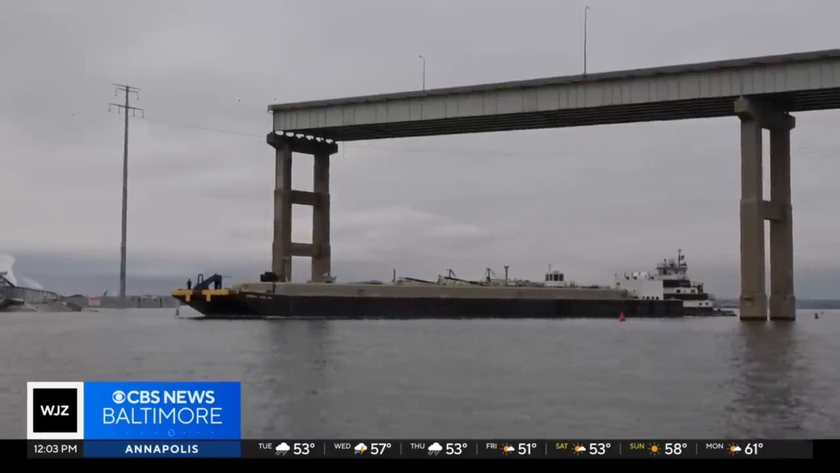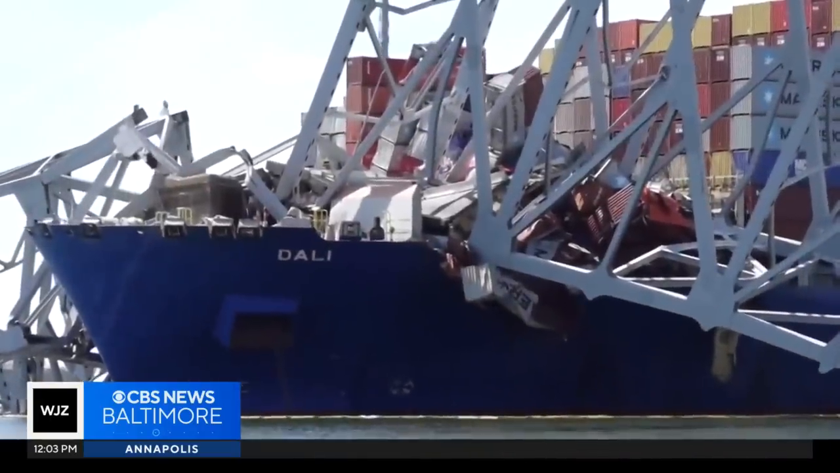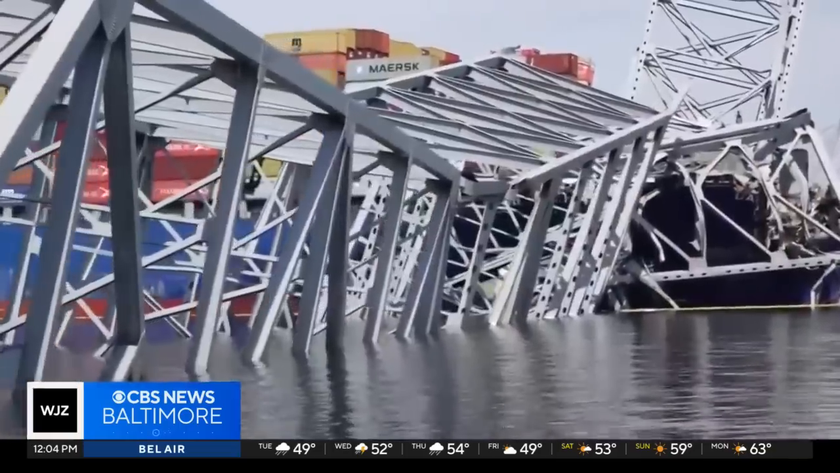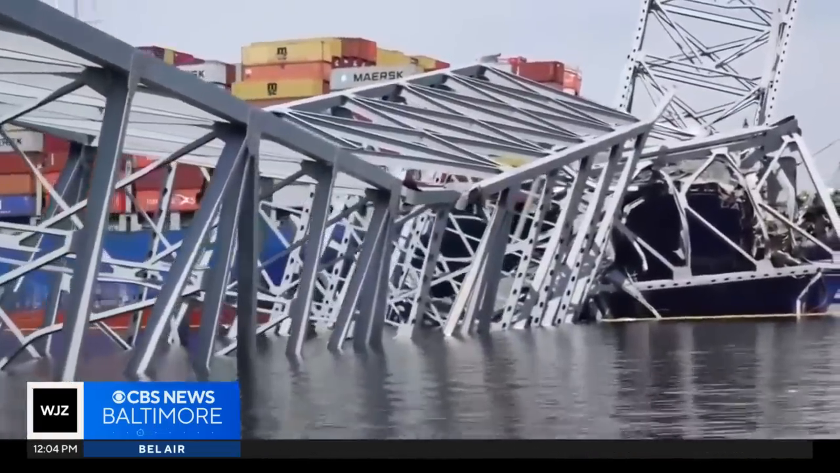But challenges persist. What we're finding is it is more complicated than we had hoped for initially. Below the waterline, along the bottom, is very challenging because these girders are essentially tangled together, intertwined, making it very difficult to figure out where you need to eventually cut so that we can make that into more manageable sizes to lift them from the waterway.